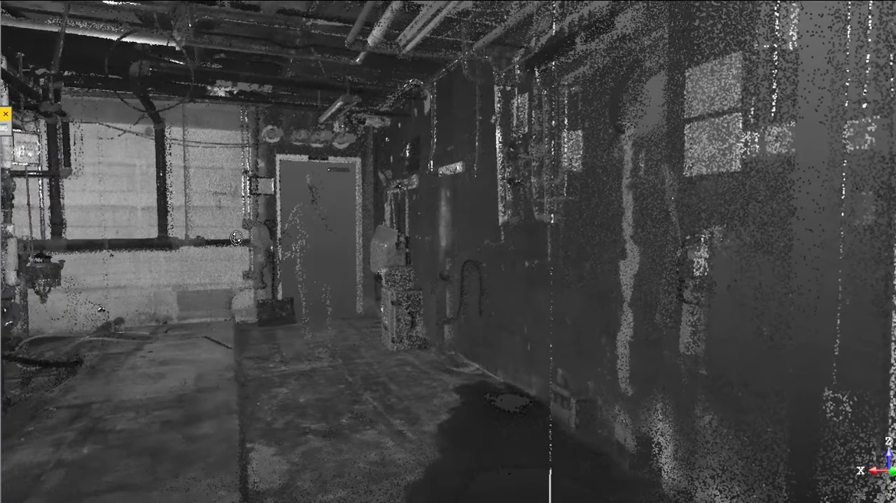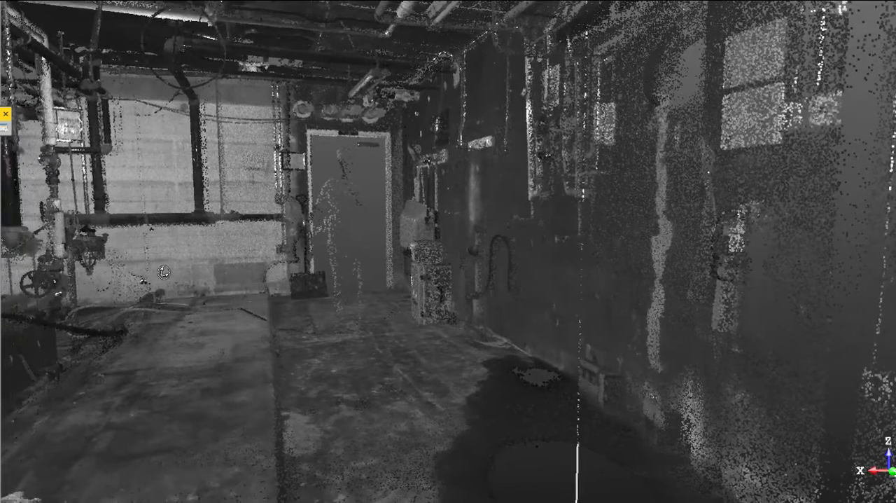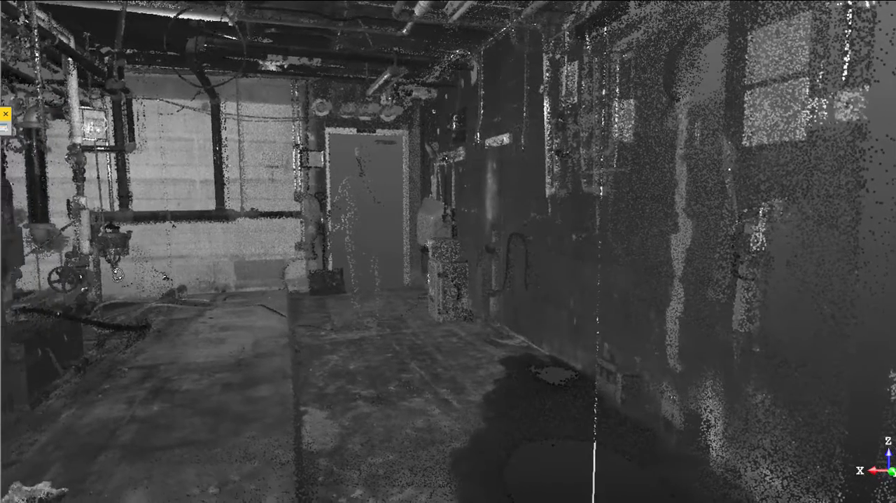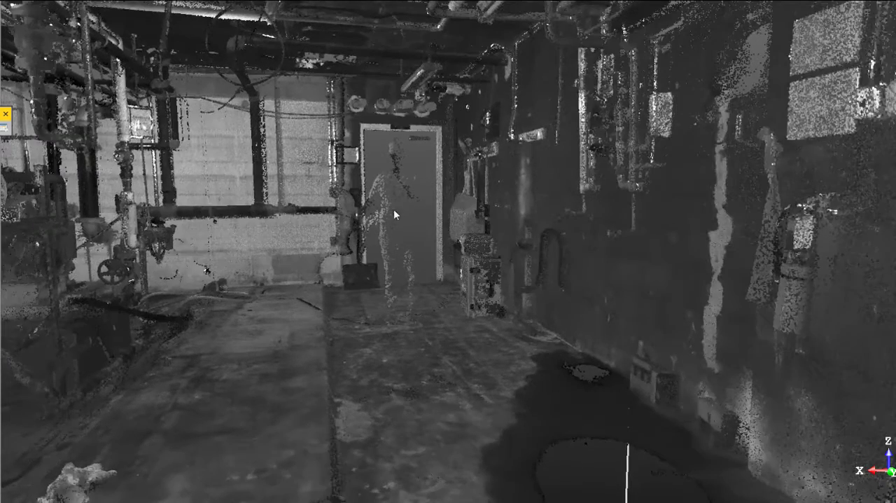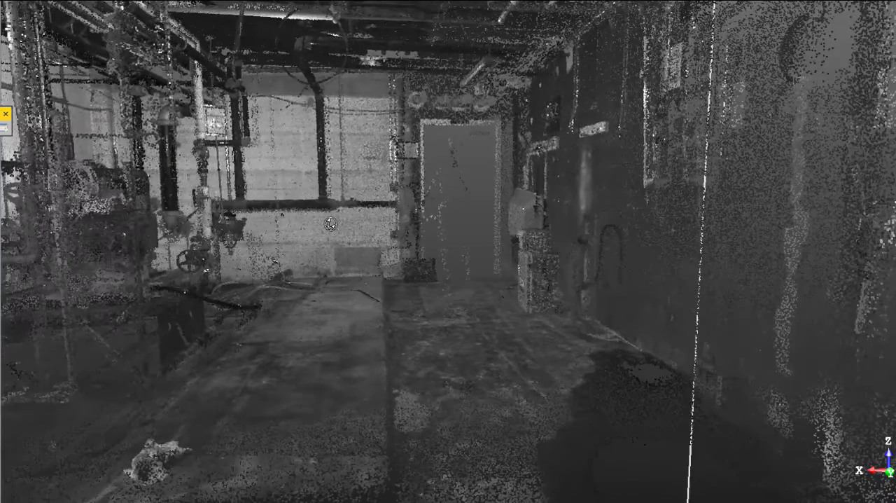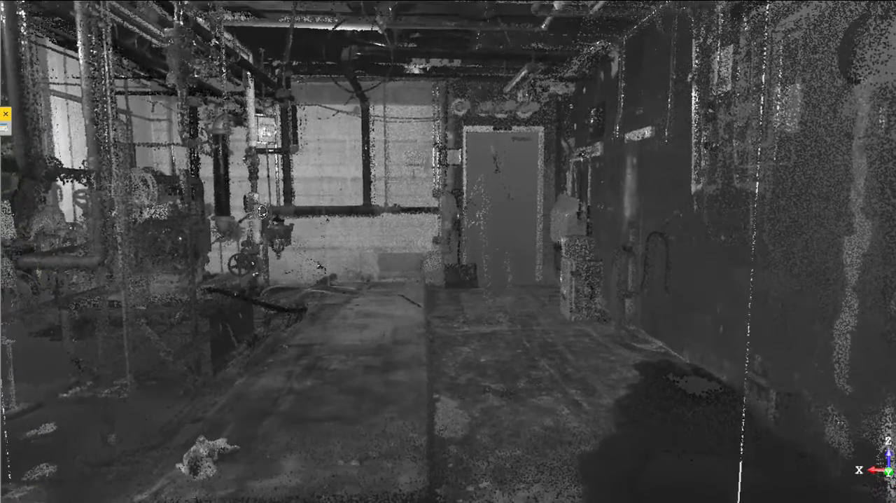We started with a semi-gutted boiler room, as you can see here. The image you are seeing is a point cloud with millions of points to accurately place walls, equipment, and all points of concern for our fabrication drawing.